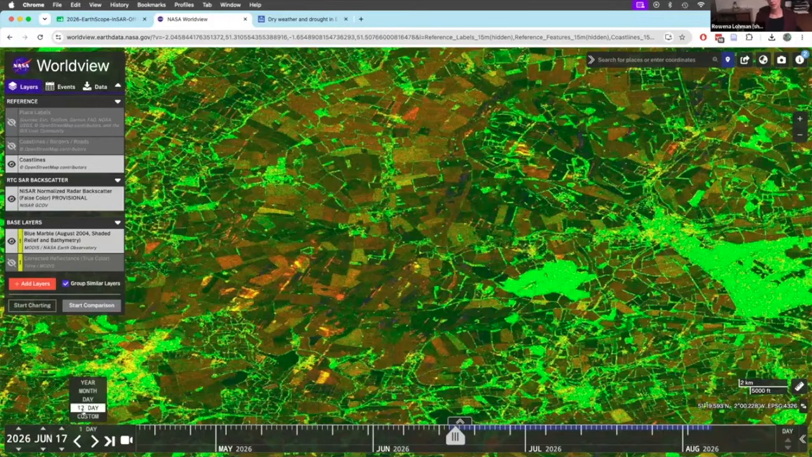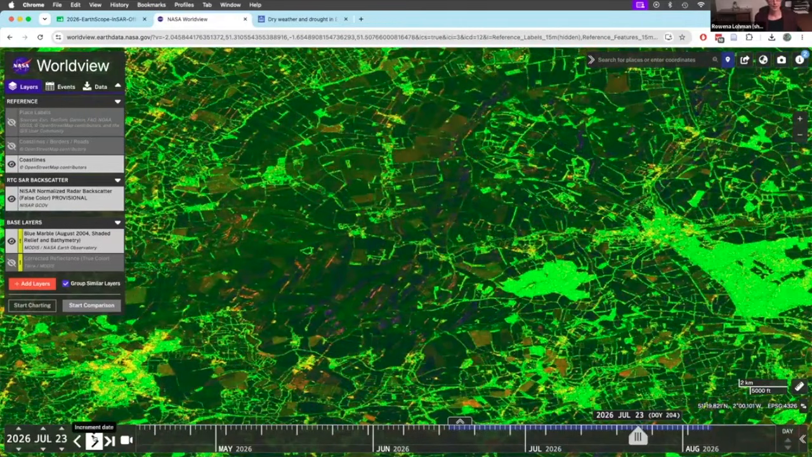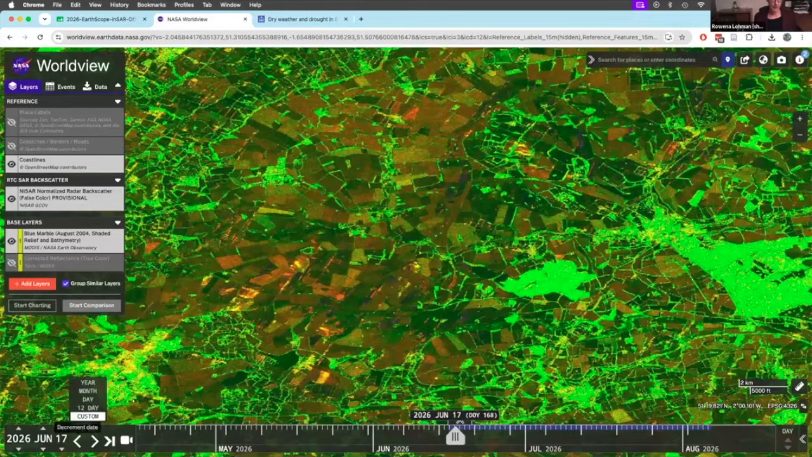I've already set this, but you basically pick an interval. I've made it 12 days. And now you can basically just step through the data in 12-day intervals up to the present day. This is the most recent image we have for this track. So you can see it's much brighter at the beginning.